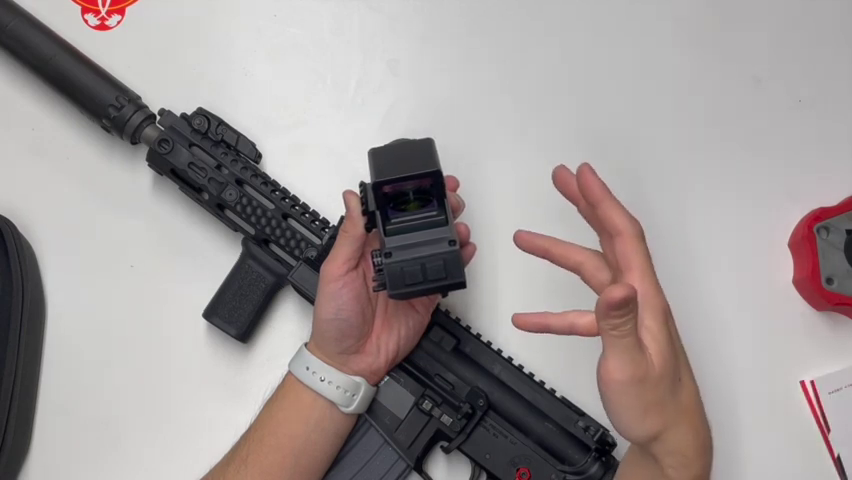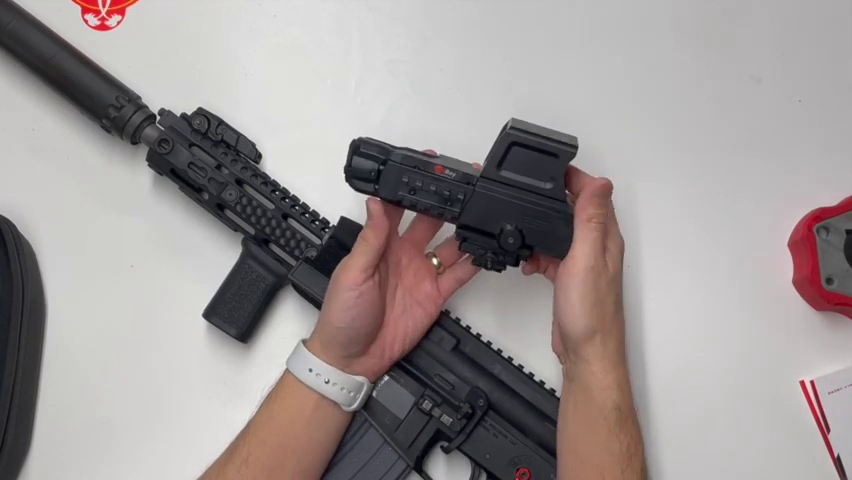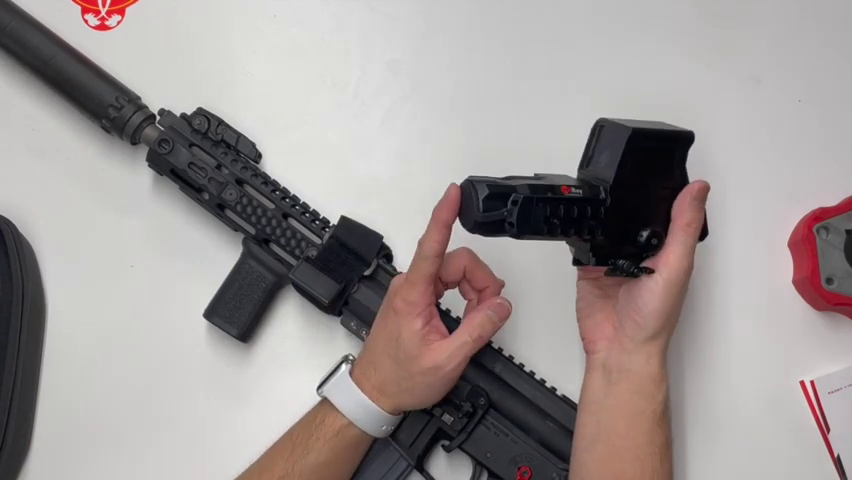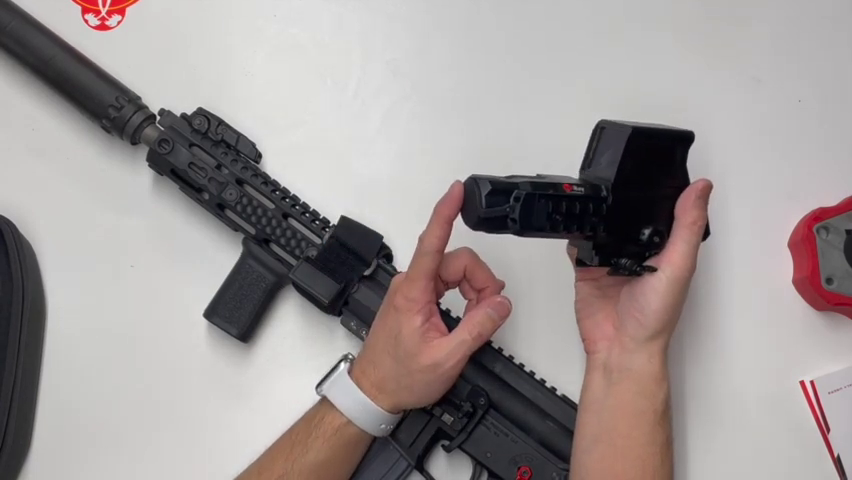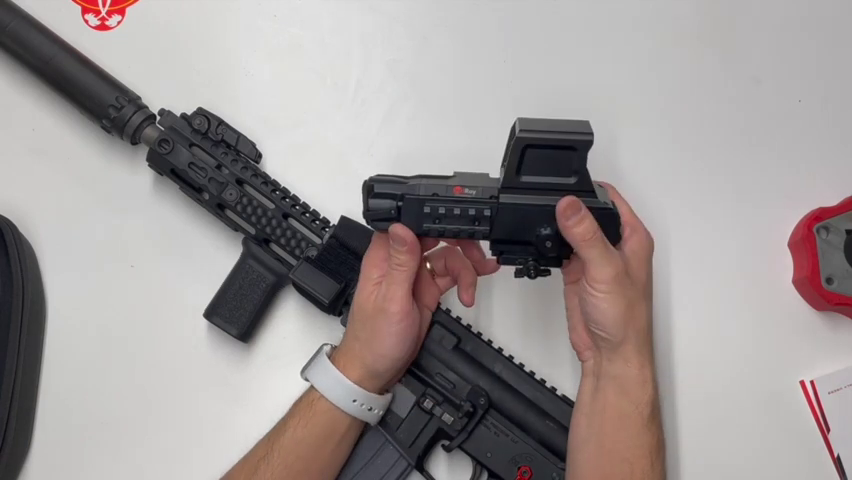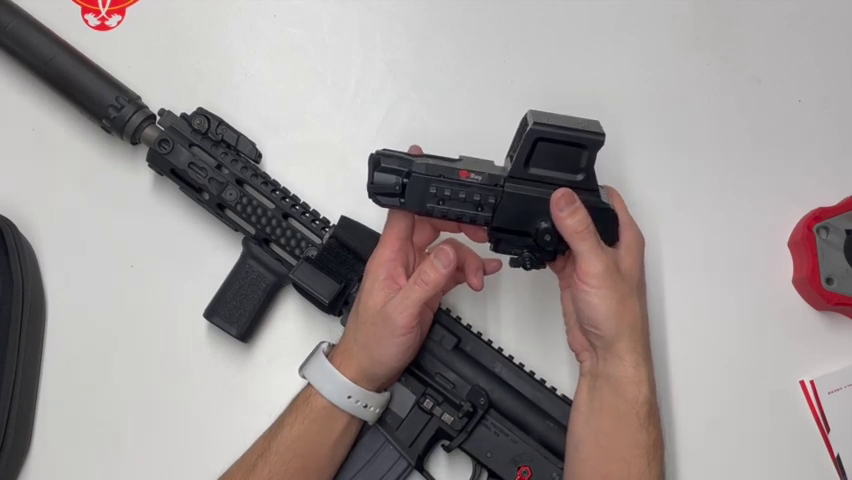You'd probably get a ton of good reps with it too. And I say airsofter because I don't know if I would want to subject this to UTMs or sim rounds, because that's a pretty expensive optic to destroy, unless you're the only person shooting, which is not very fair if you're the only person with sims, but you know.